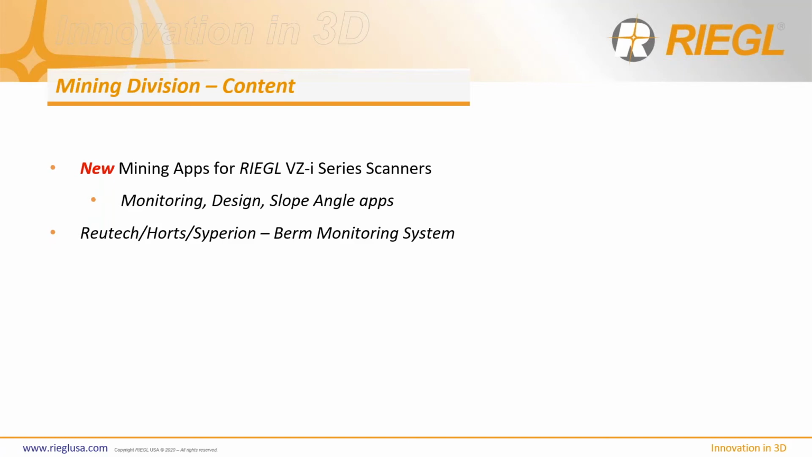He's done a great job at connecting and really testing these and perfecting these apps so that they could really apply to the real world of mining. And recently he teamed up with Robotic, Hortz, and Superior to build a burn monitoring system. I have an awesome video to show you on my last slide.